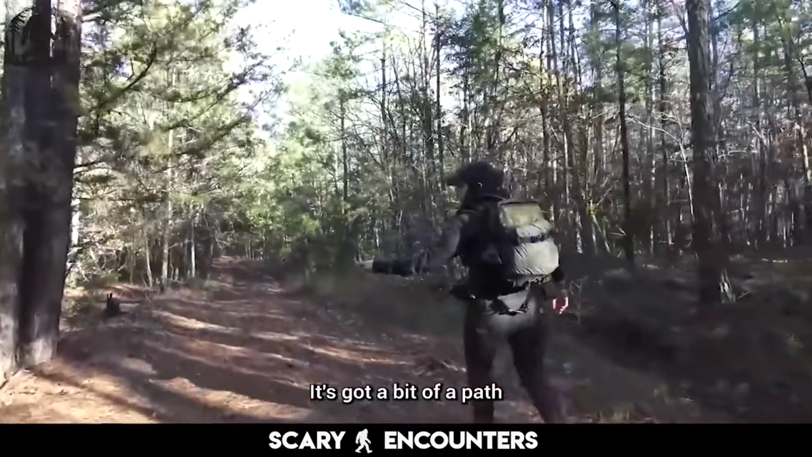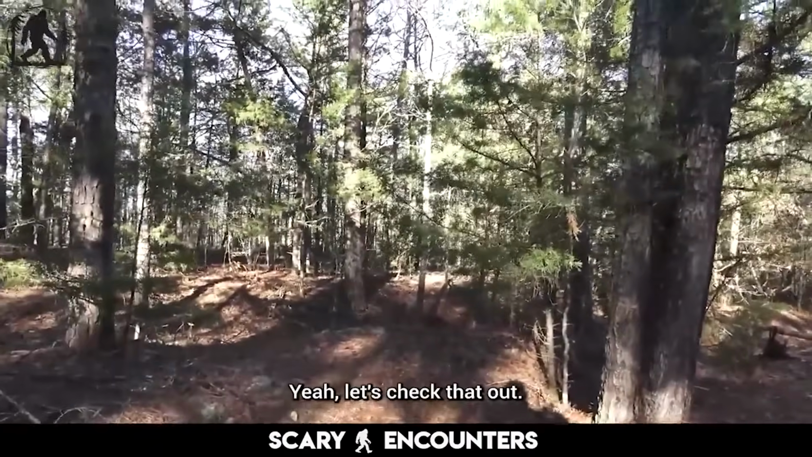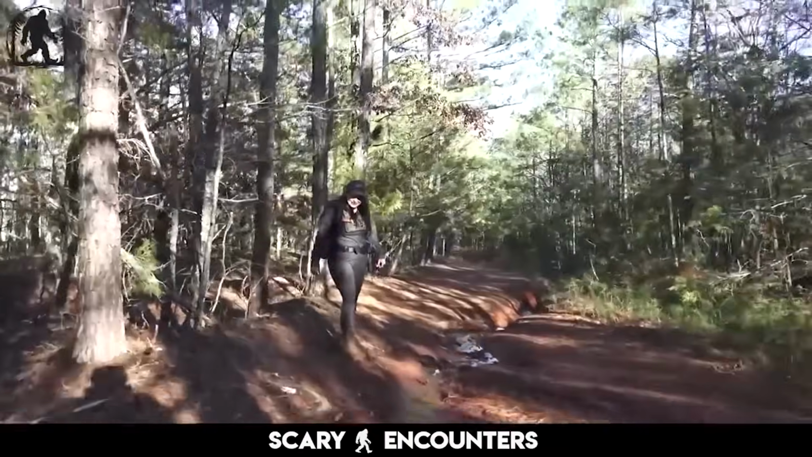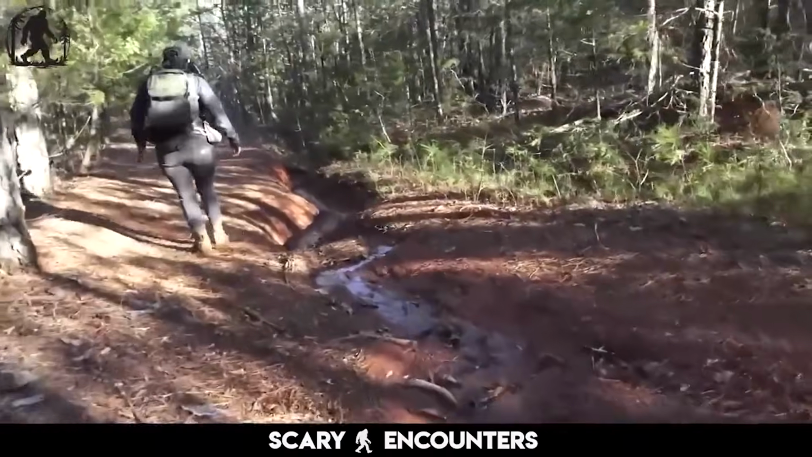Got a bit of a path going off into the woods here. We do have a bit of a path. You want to kind of go into this? Yeah, let's check that out. Check this out right here. Now, this is in the middle of this roadbed, in the middle of this mud.